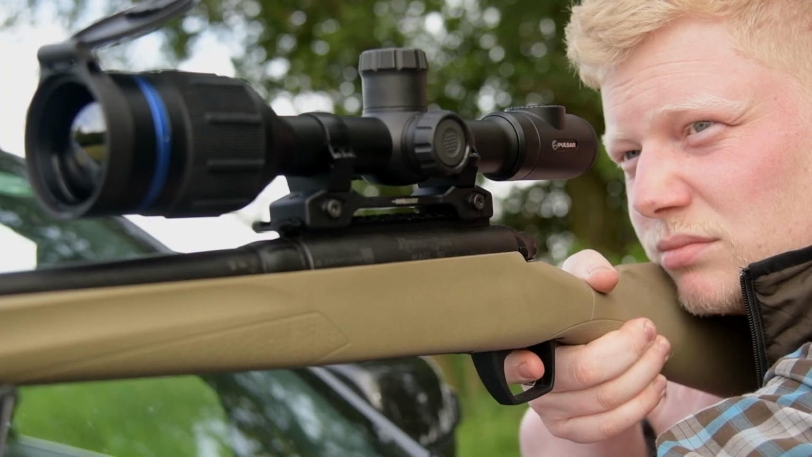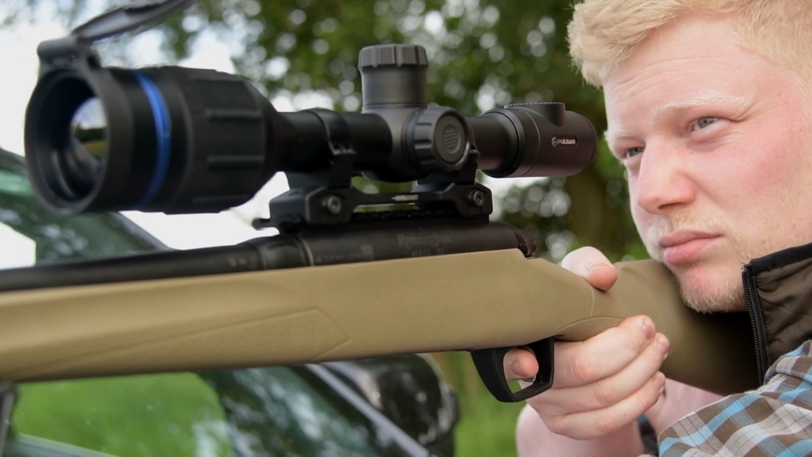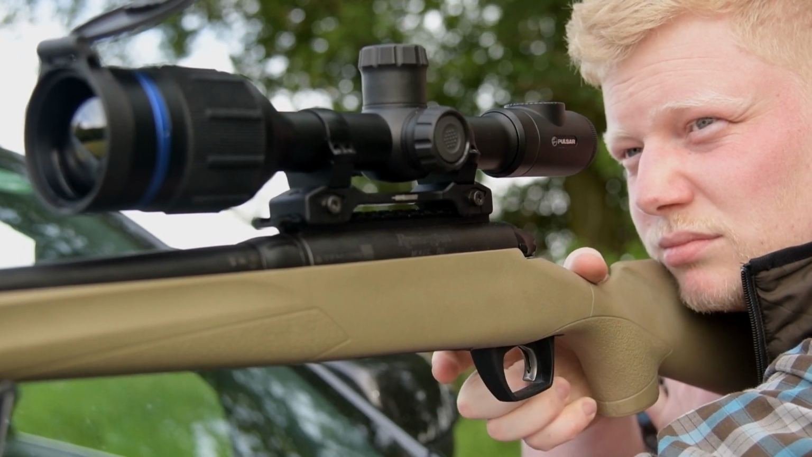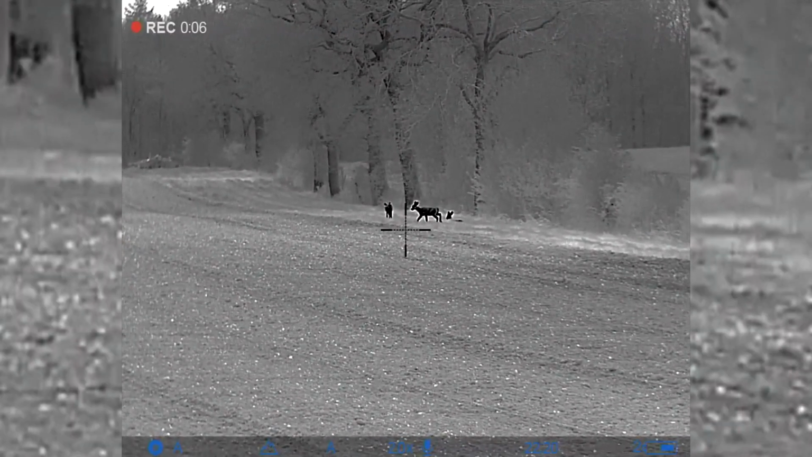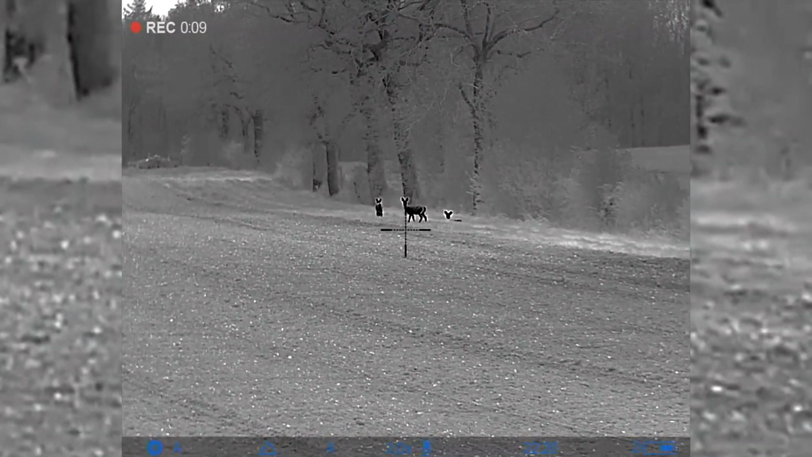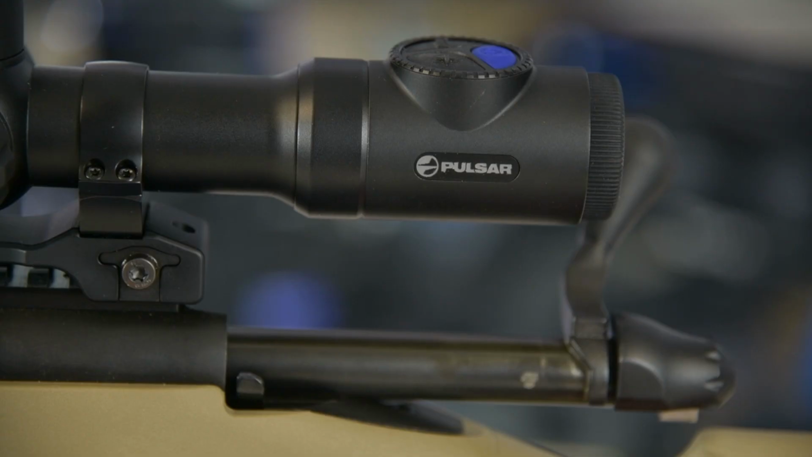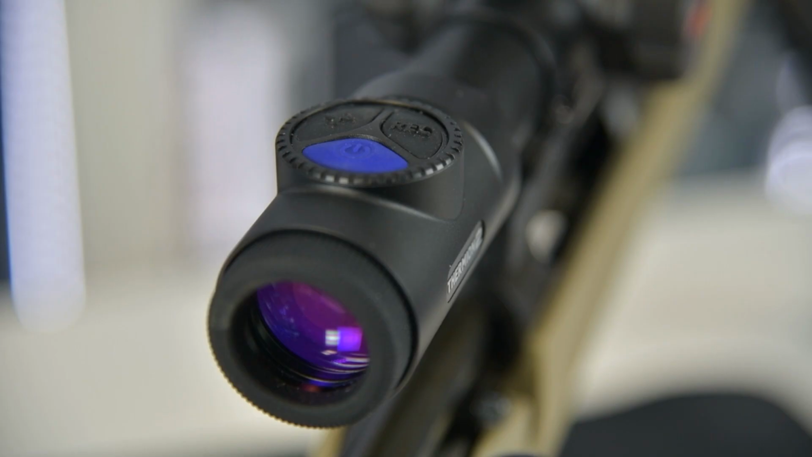It's absolutely fantastic. I used the original Thermion XP50 and this just blows it out of the water. Just the upgrade on the lens, the upgrade on the sub 25 millikelvin sensor, it's just sensational. It really is. The crispness of the picture and everything, it just blows you away. Obviously it looks traditional, and everybody likes the look of a traditional scope on their rifle rather than something that sits back on a reach back mount or something like that.